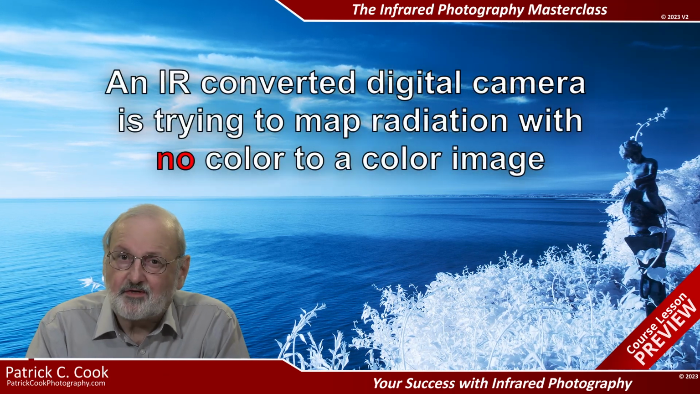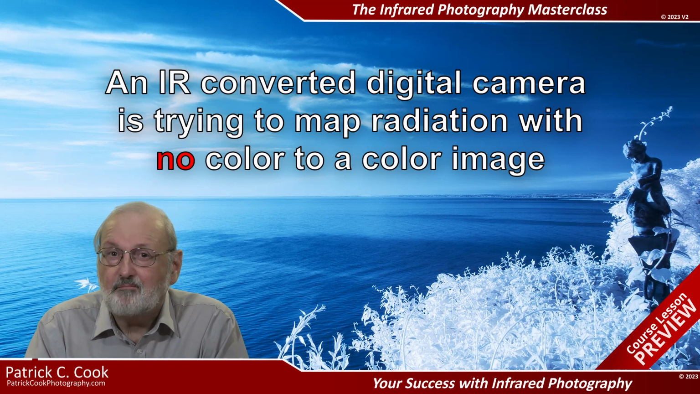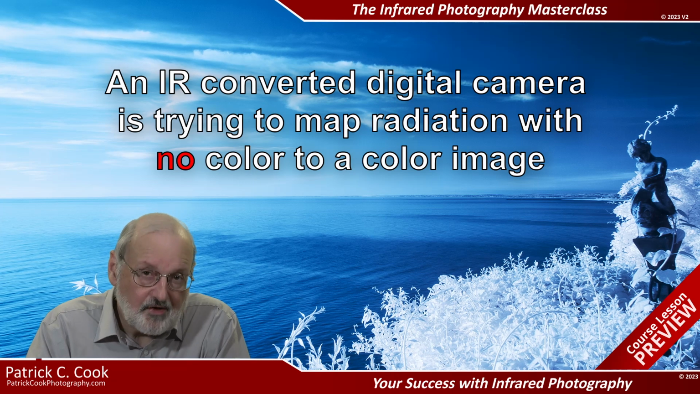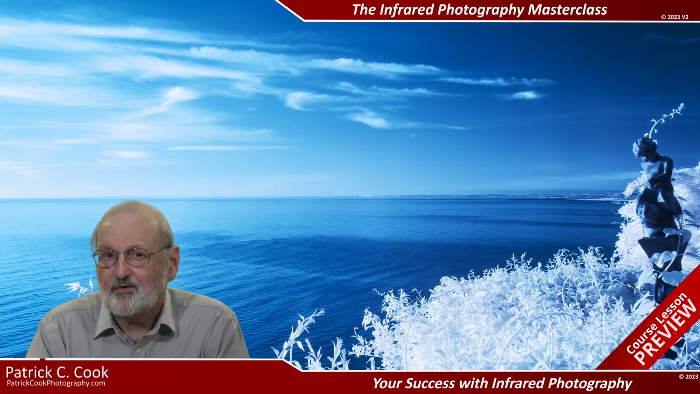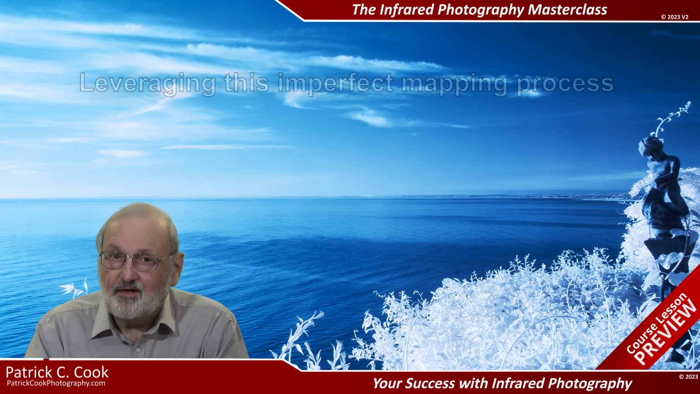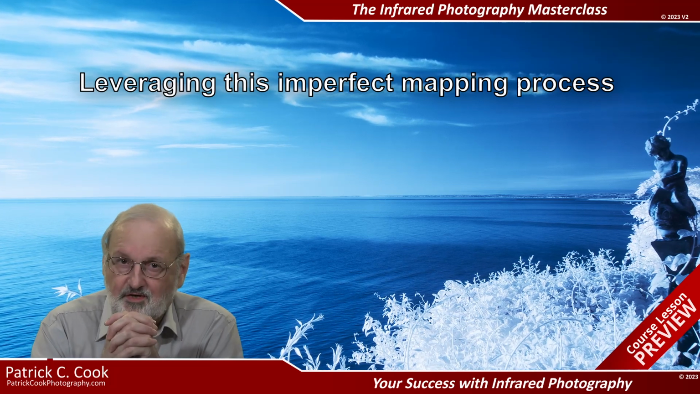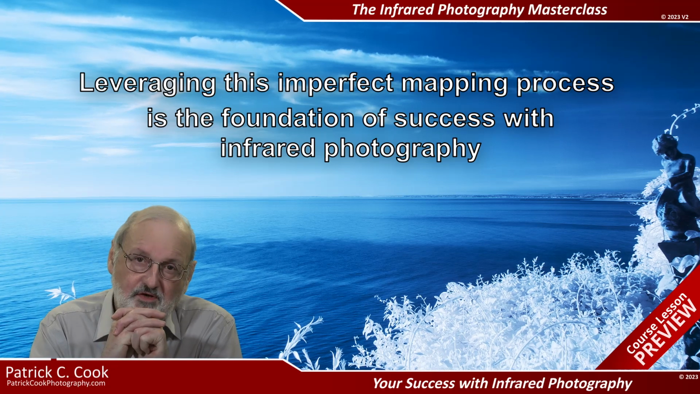For this reason, the color digital camera is actually attempting to map radiation with no color to a color image. As it turns out, that's how we can get creative with shooting for infrared. Understanding and leveraging this imperfect mapping process is the foundation of your success with infrared photography.